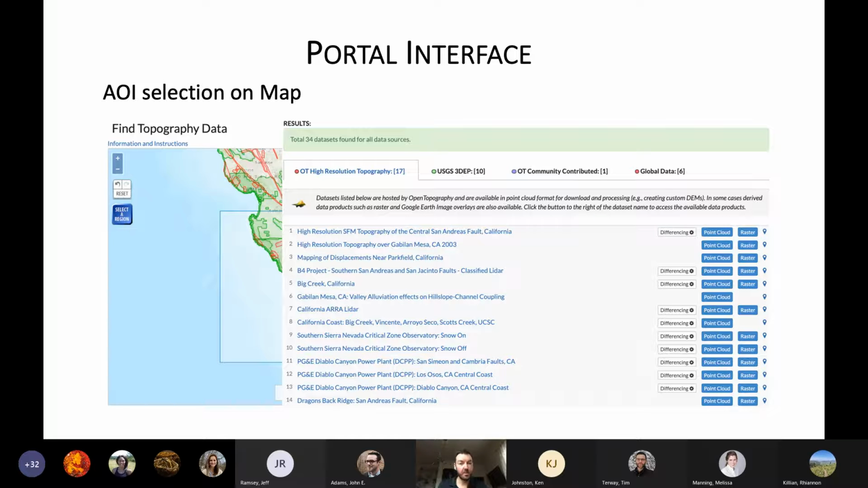Do you want the point cloud? Do you want the raster? And then you'll notice that some of these have a little button that says differencing. So these are data sets that can be compared to another overlapping data set through the differencing tools.